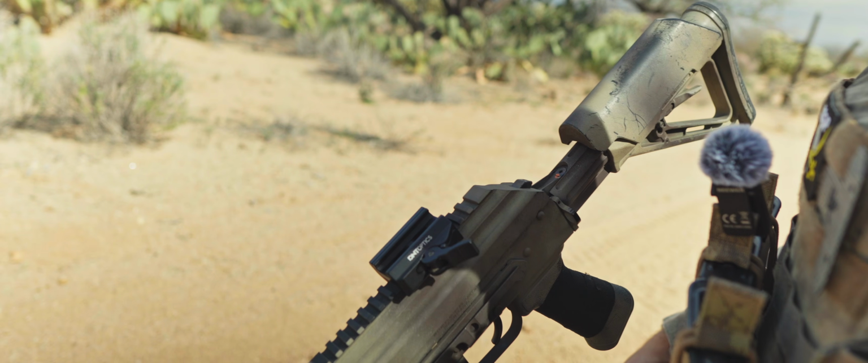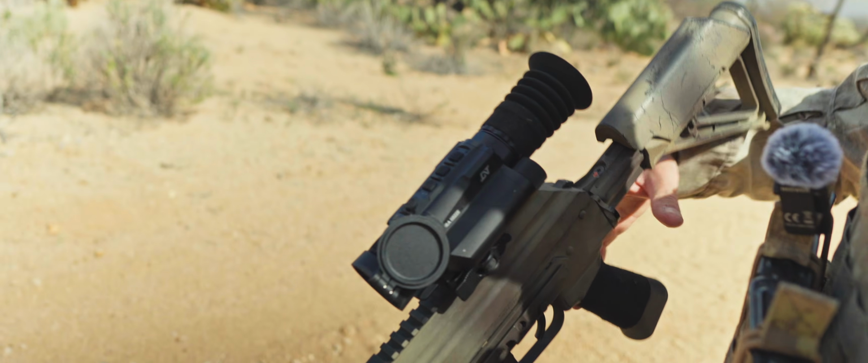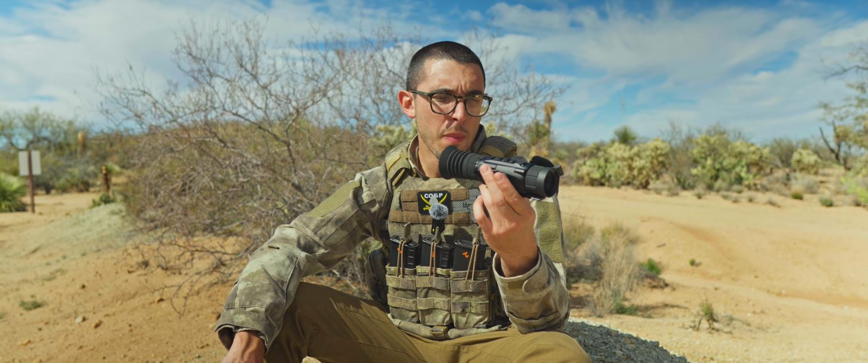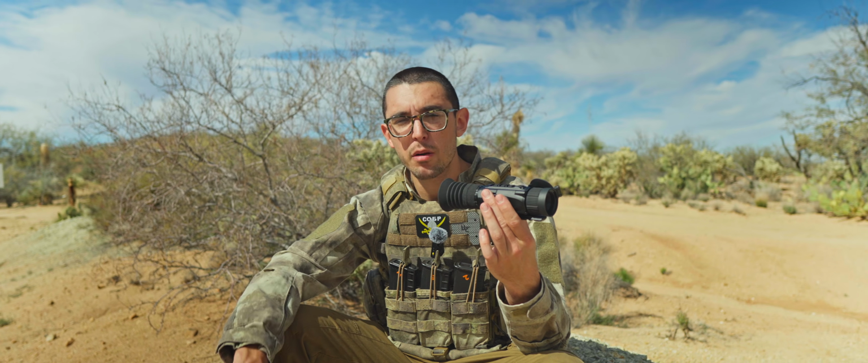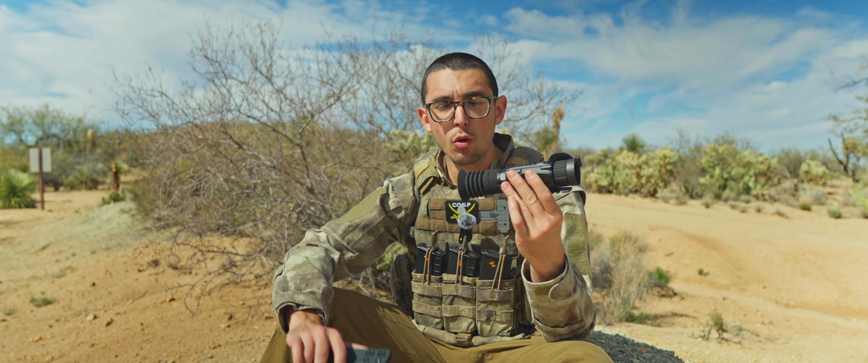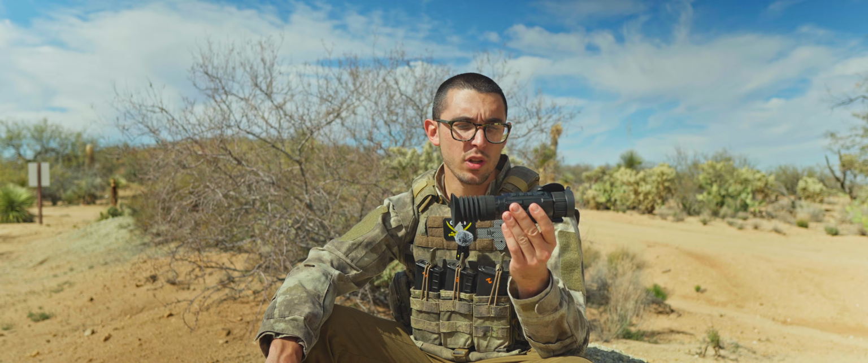This is the 256 resolution, which is a lower resolution optic, but it's still going to be good for a 100 to 200 meter engagement type of environment, which obviously is plenty for airsoft, but maybe it depends what you're doing, it might not be enough. So they have higher end models, of course, they're going to cost more. This comes under $1,000, which in the optics field at this period of time is kind of where you end up for entry level optics.